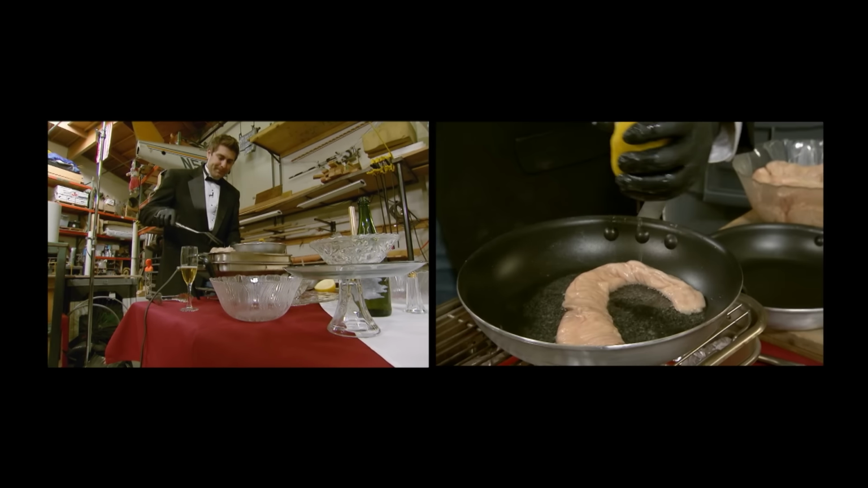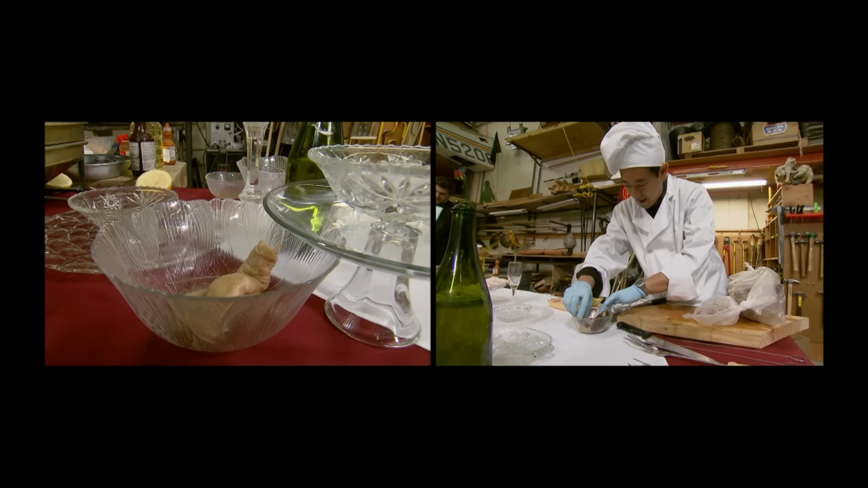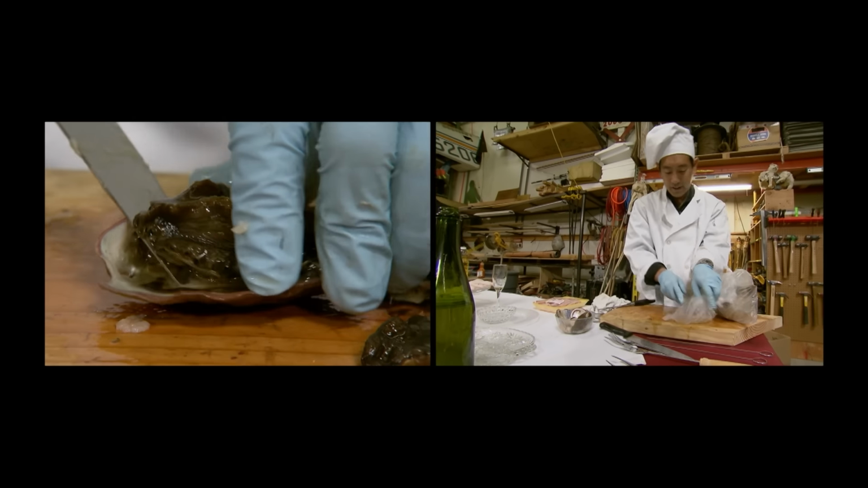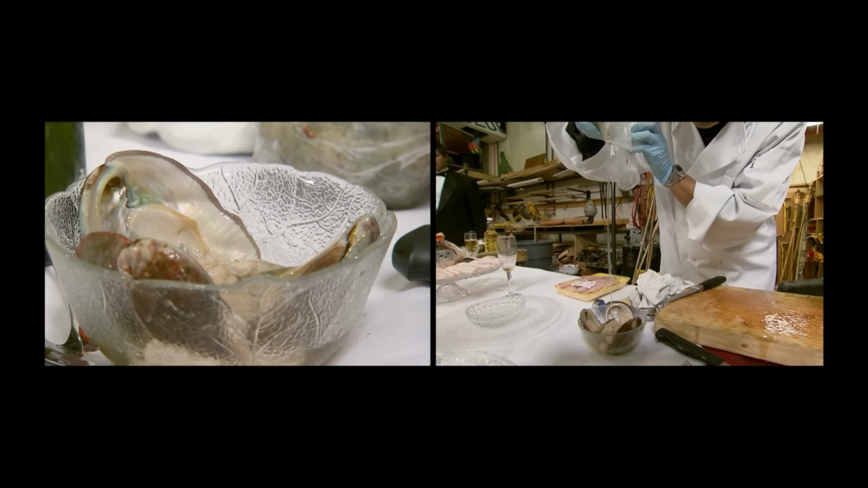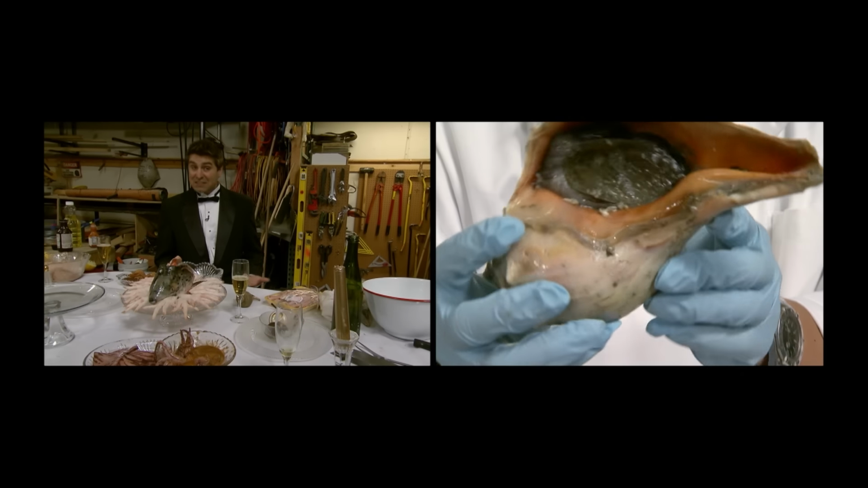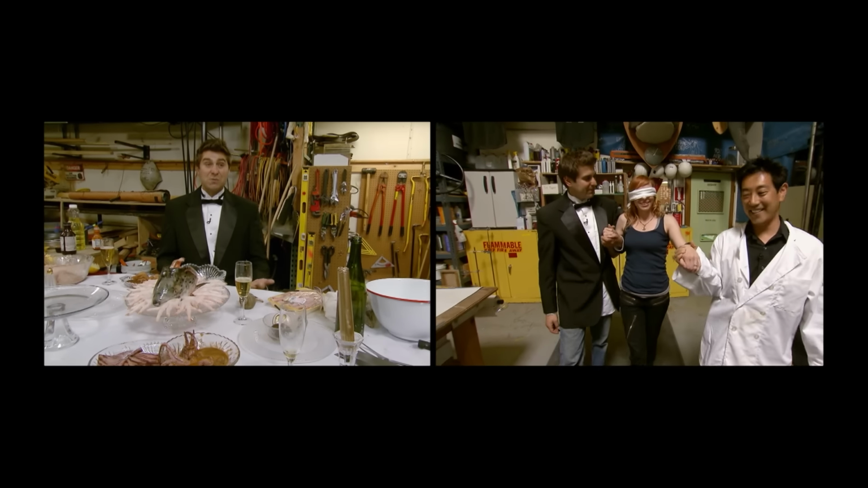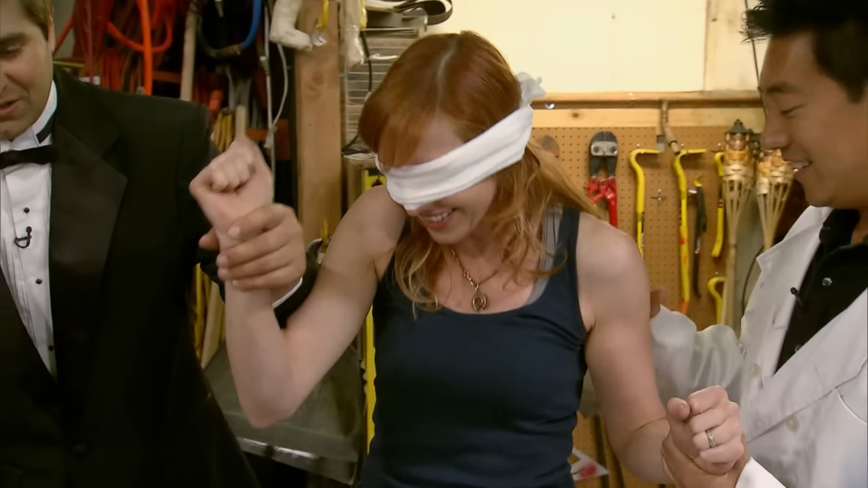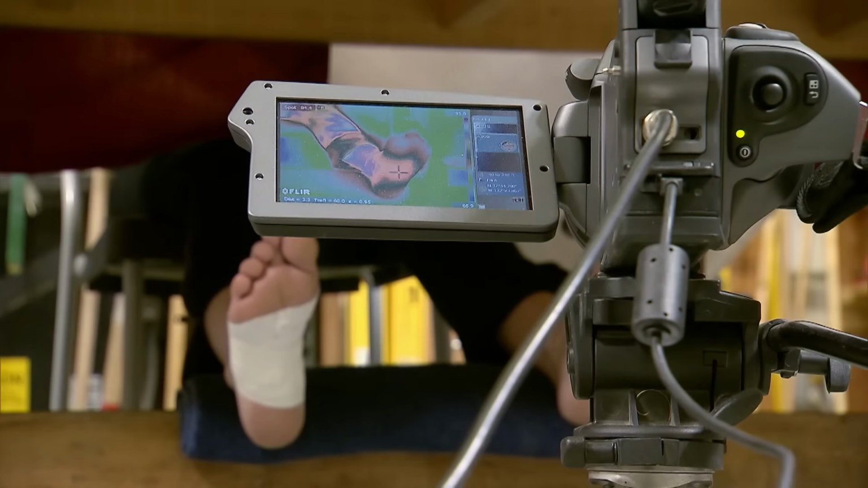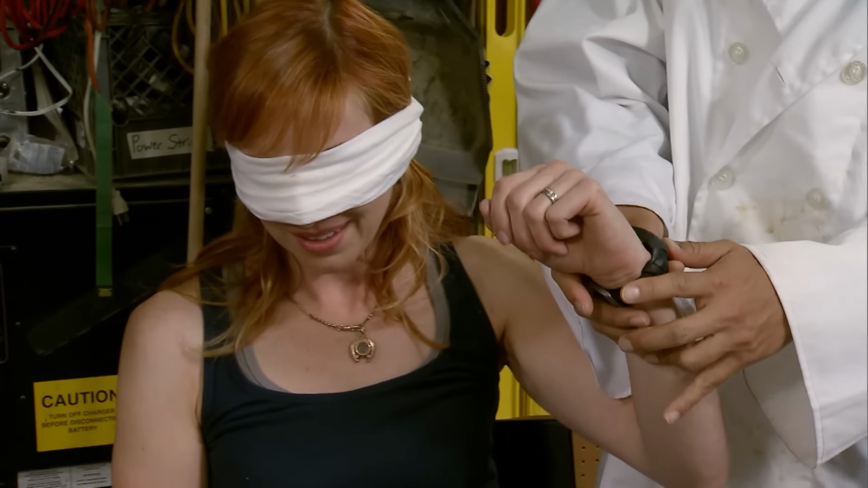I mean, it smells bad. I think that's done. It looks bad, it's gooey, it's slimy. And then, to finish it off, a healthy coating of slime. I'm about this close to throwing up myself, and I have a strong stomach. It is the largest snail in American waters. I cannot imagine what Carrie is gonna do when she comes out and sees what she has to eat. Oh, it smells so bad. And seated at her table, with her foot on thermal camera and her heart rate monitor on her wrist, her eyes are about to be assaulted along with her nose.